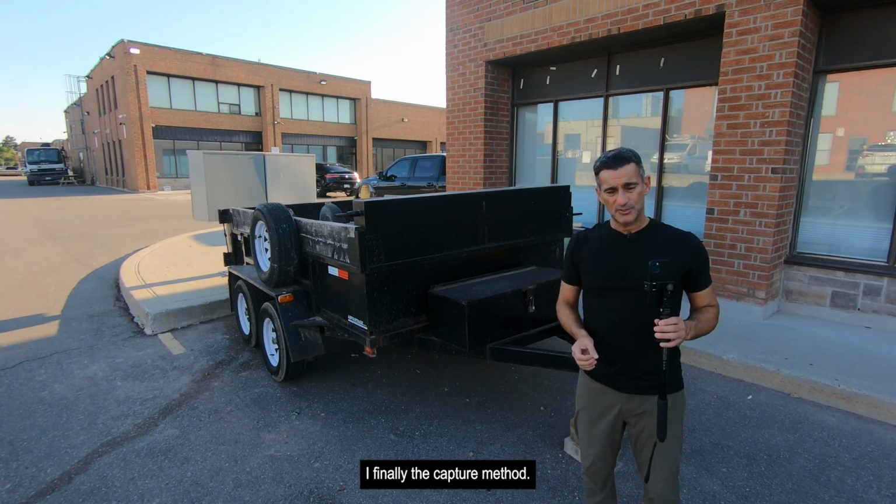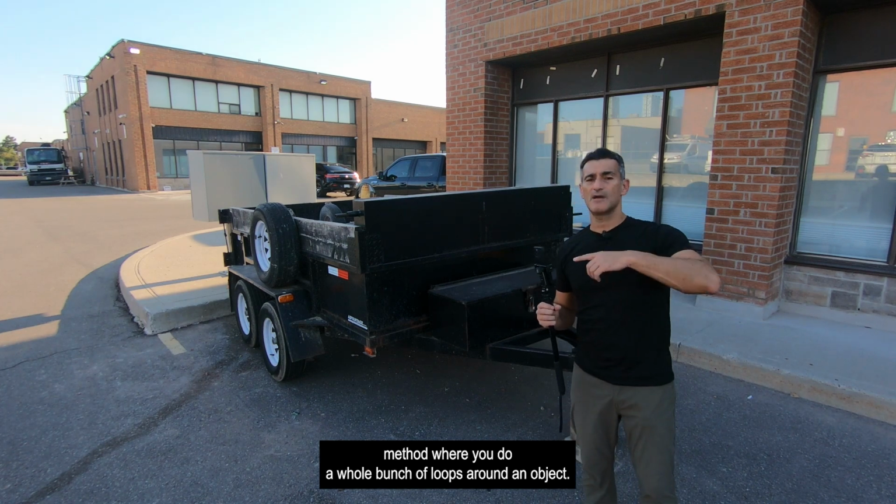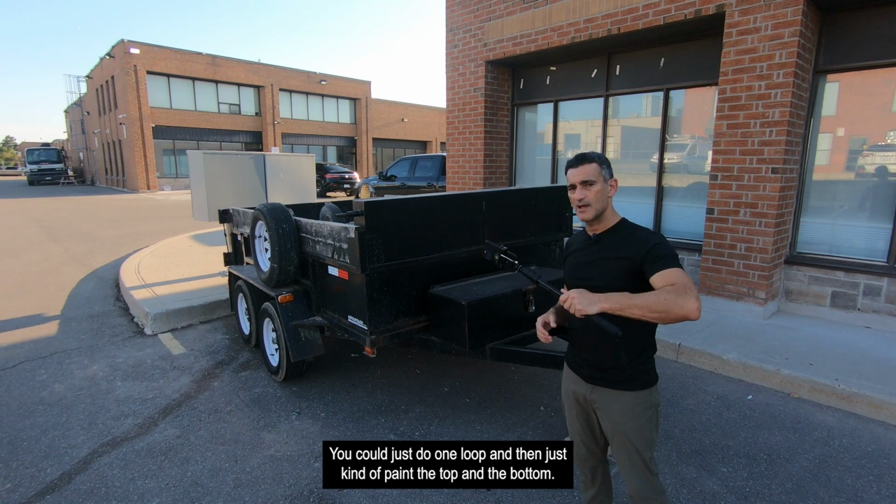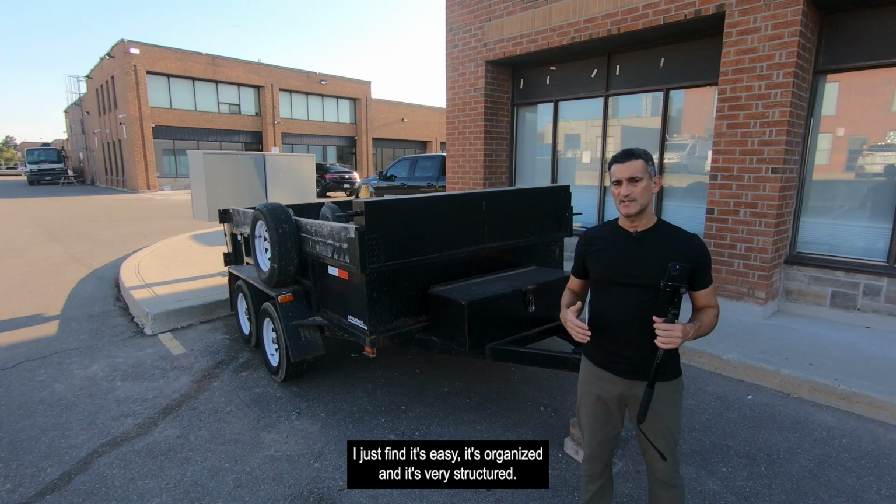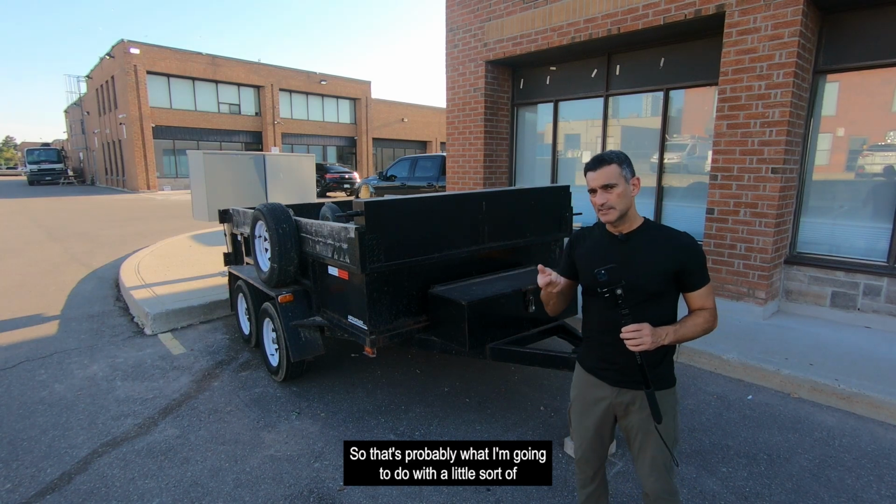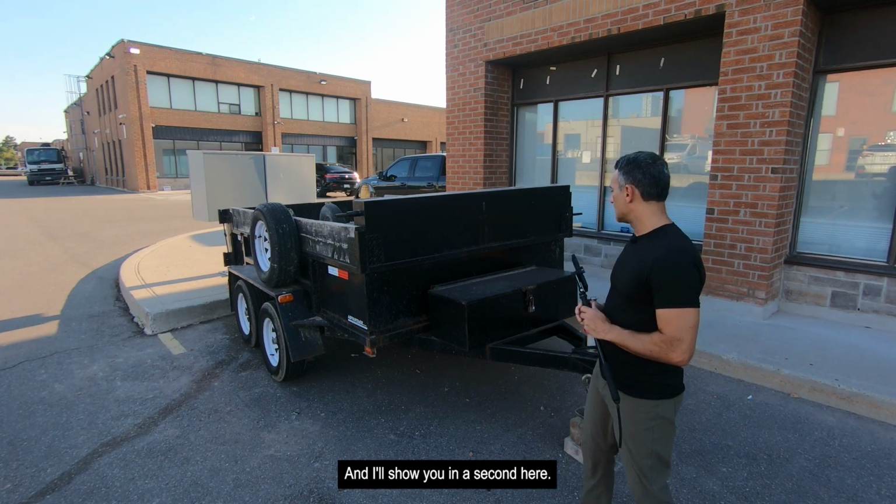Finally, the capture method, okay? The method that you choose to capture could be like a ring method where you do a whole bunch of loops around an object. You could just do one loop and then kind of paint the top and the bottom. There are some different techniques. Now, whenever I do a video, I prefer to show the loop method. I just find it's easy, it's organized, and it's very structured. So that's probably what I'm going to do, with a little bit of difficulty in there, and I'll show you in a second here.